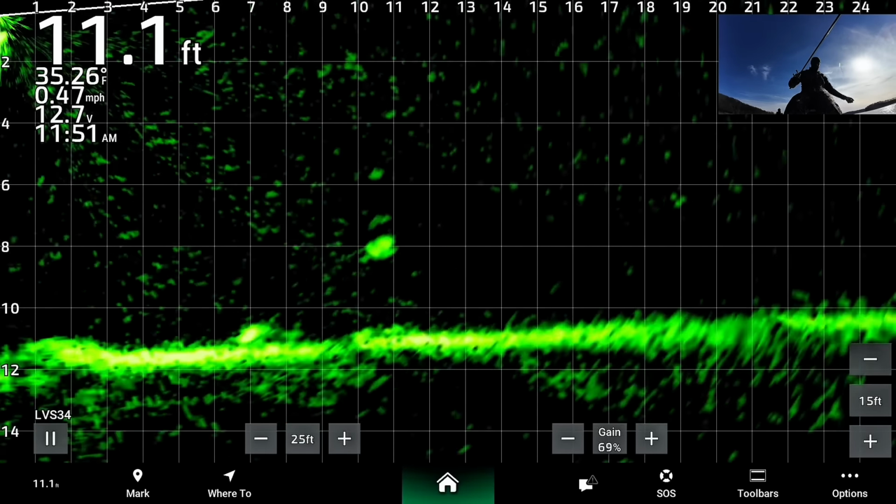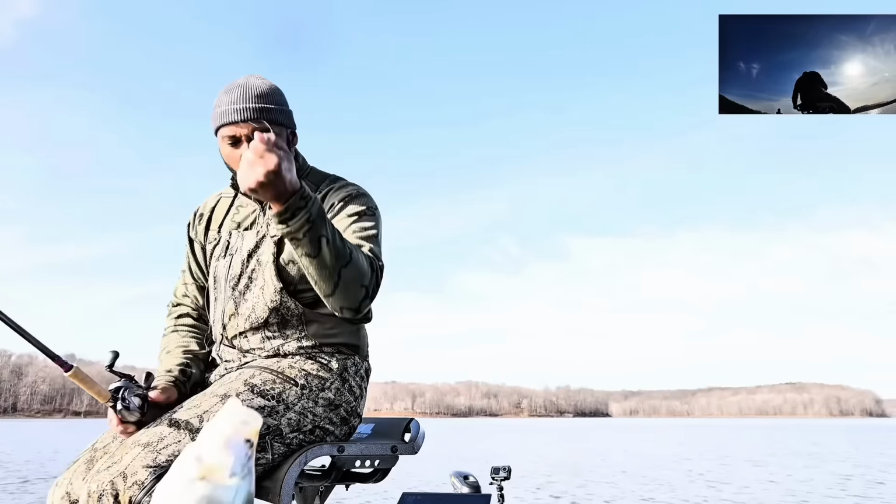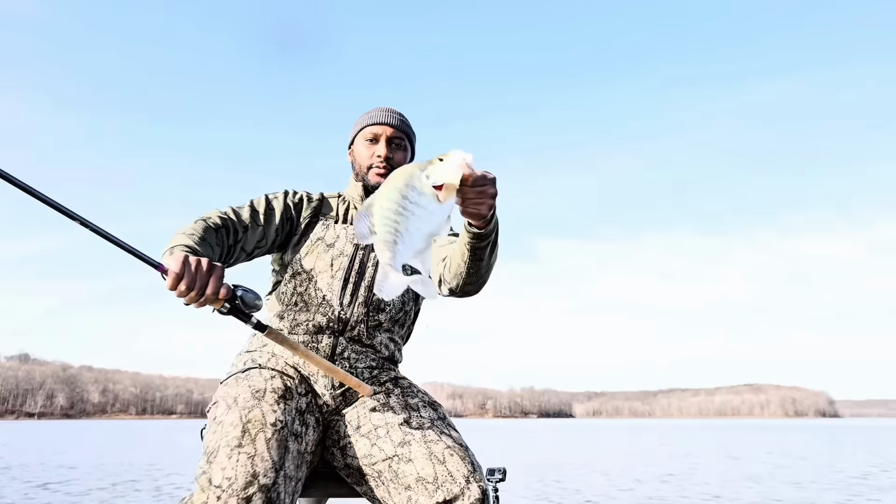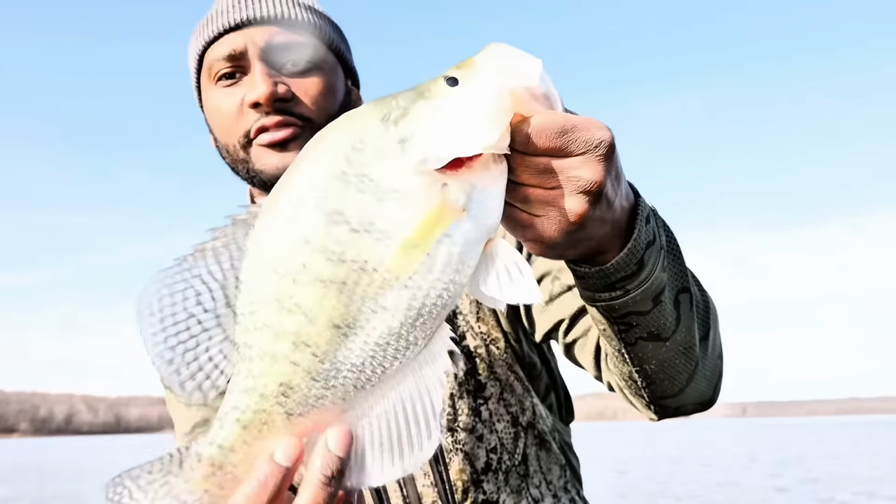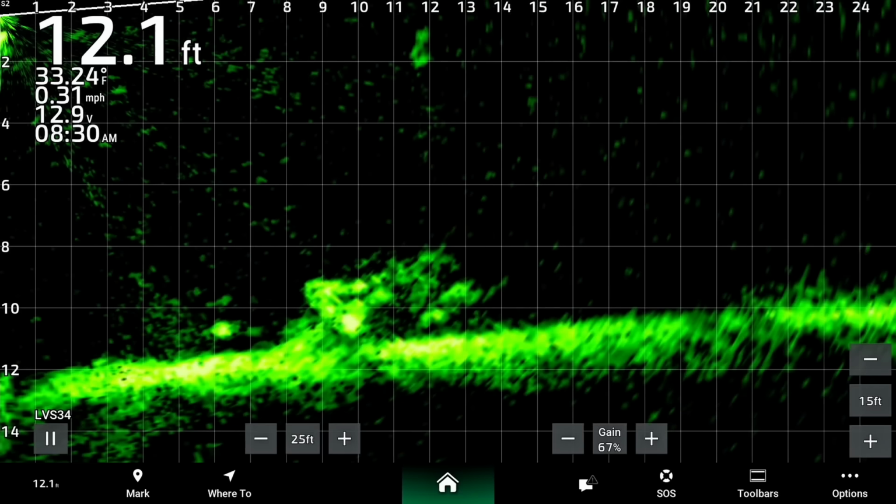This fish ended up being exactly 2 pounds. Oh boy, I knew I seen a good one. That's a good fish. All right, now the rest of the video is going to be only clips of the live scope footage just so I can better explain what's going on.